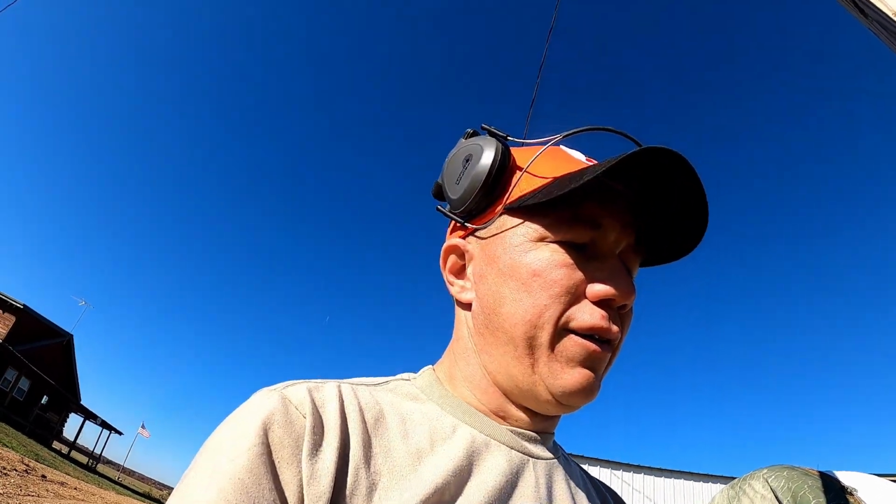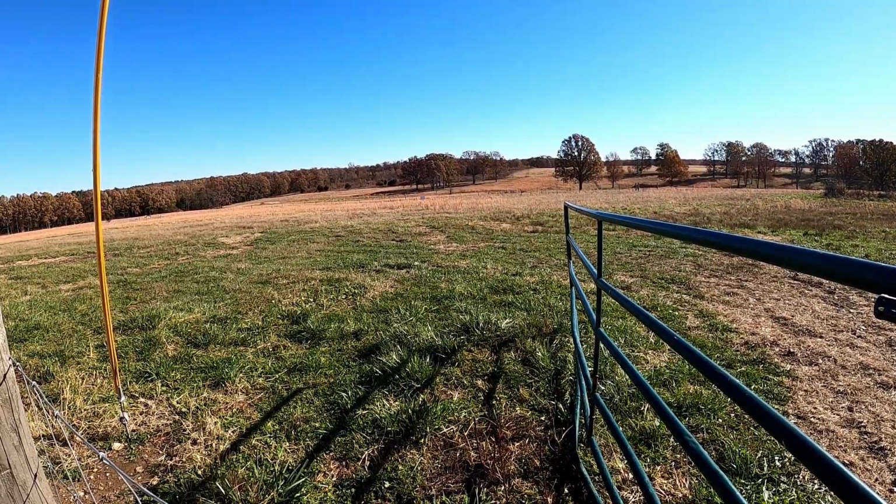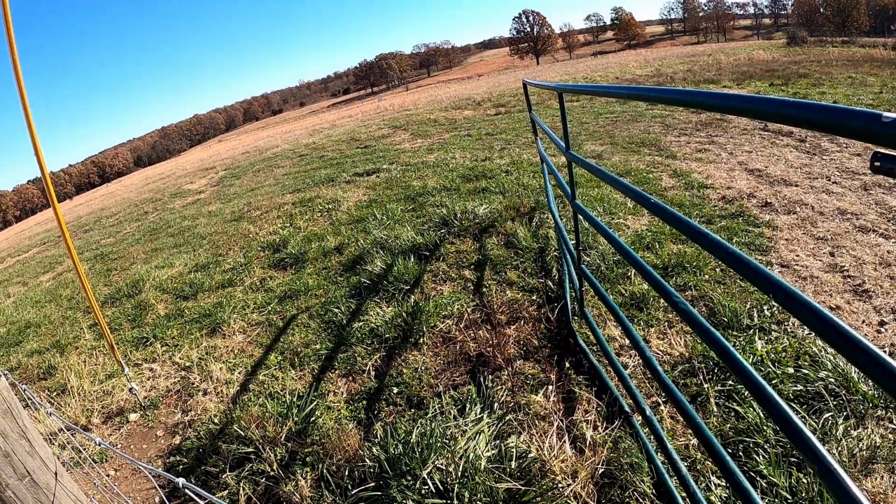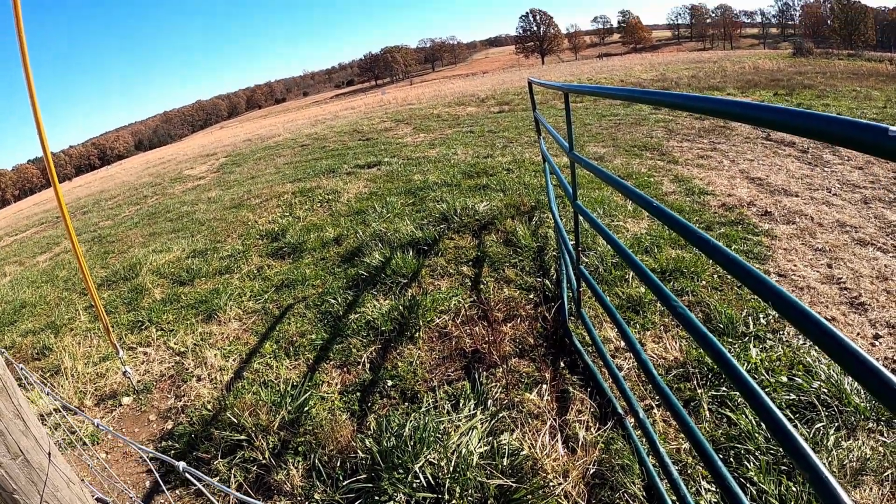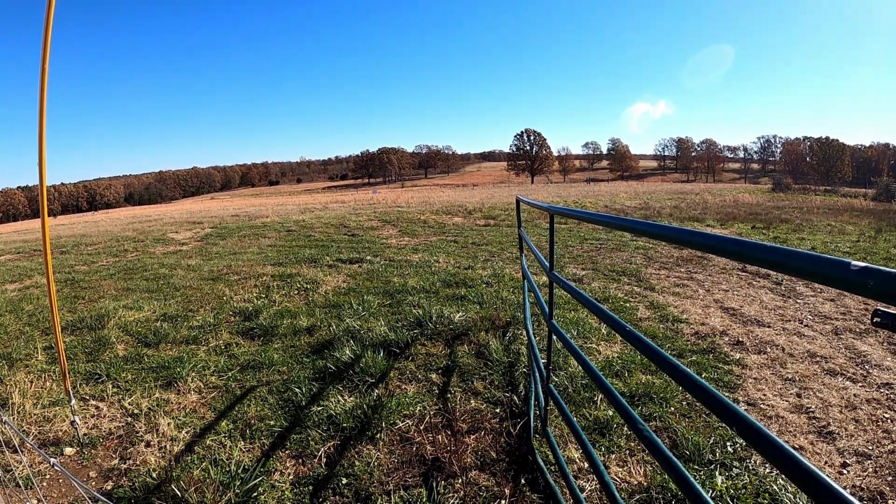Again, I can't see much through here. I can see the lines going through. Those lines are not there in real life, or you know, in first person view. That's just because the camera picks that up. And I missed. It's surprising, actually. Got it that time. I'm sure I pulled it on the first one.